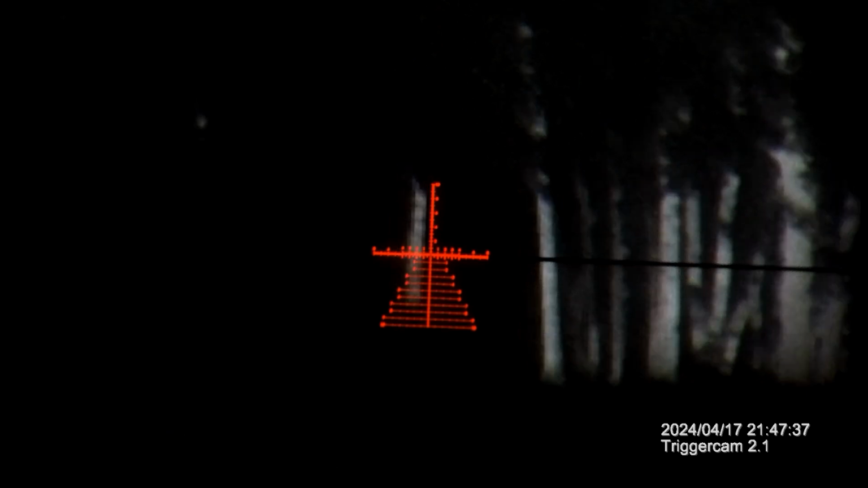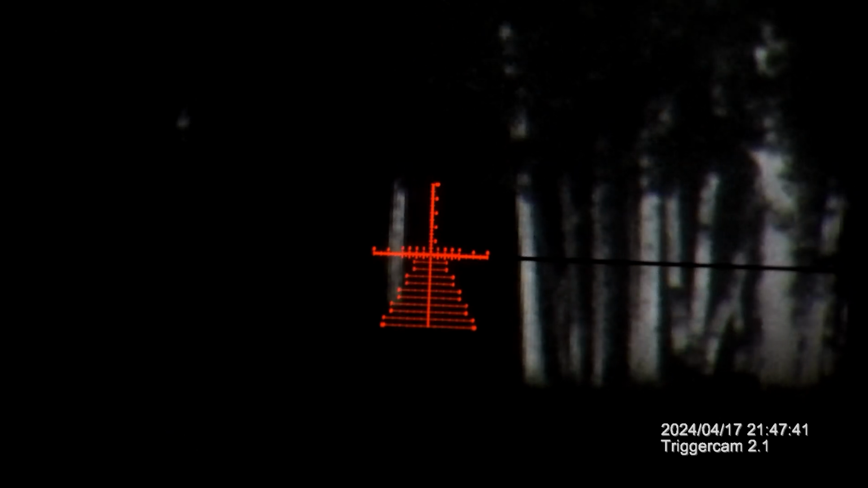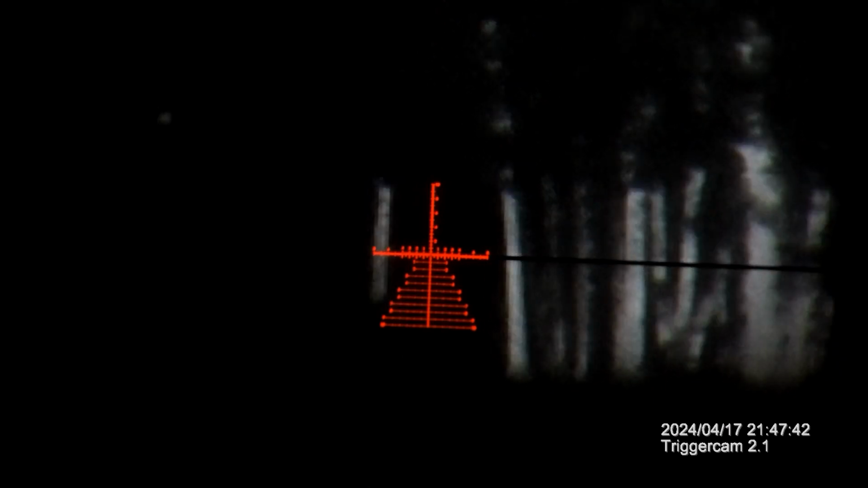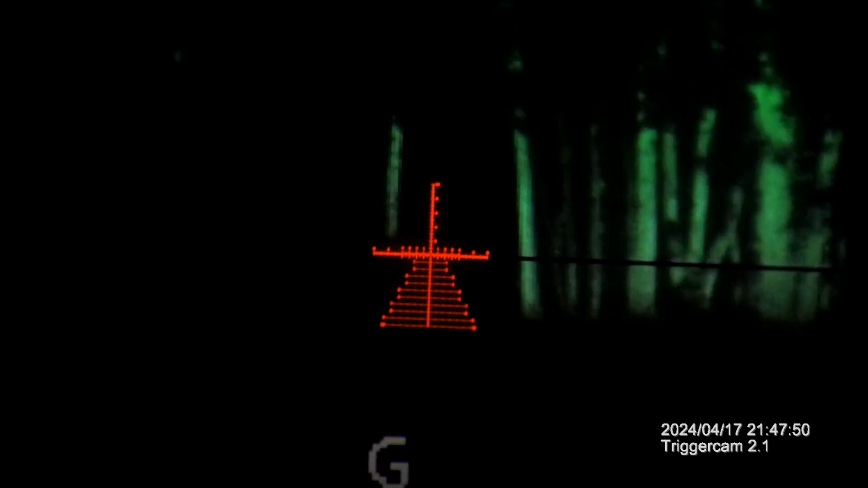Now I'm gonna try and get both of them in view. I'll just lock it down and I'll just go through the menu. So let's see if we can focus in a little bit more. Okay, those are those trees. Green hot.